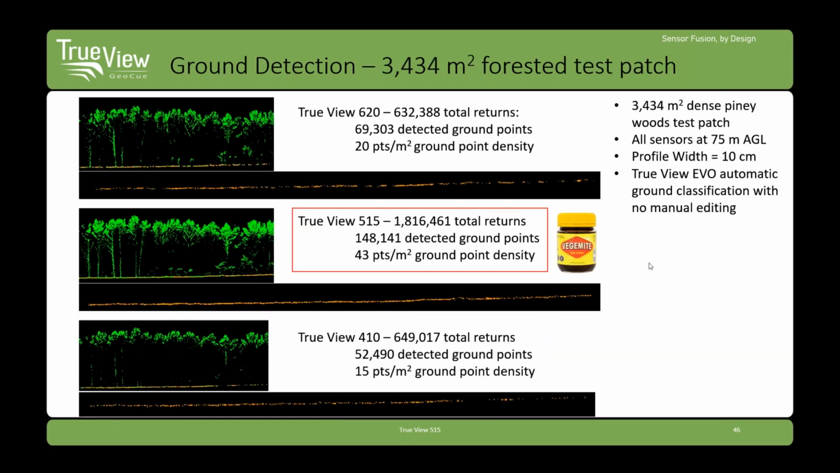How about ground penetration? That's the other big thing we're interested in. If I'm in a vegetated area, how many points am I getting on the ground? And I tell you, I would have liked a little bit denser vegetation to do this with. So we used some dense piney woods because that's what we had for vegetation in Alabama right now. And we compared the three.